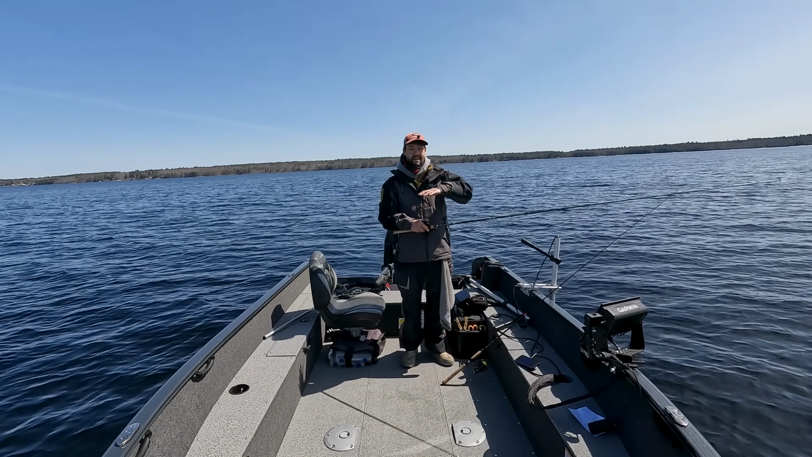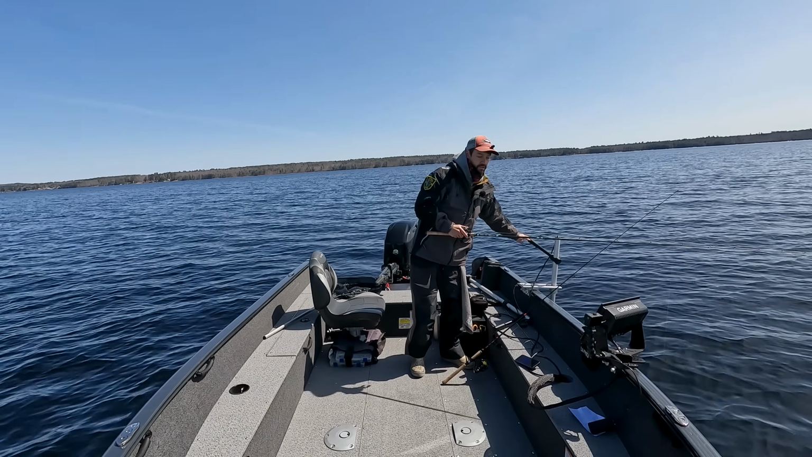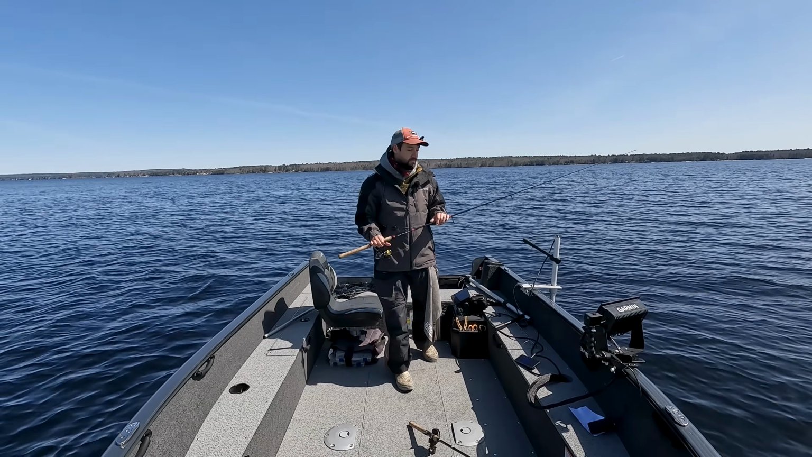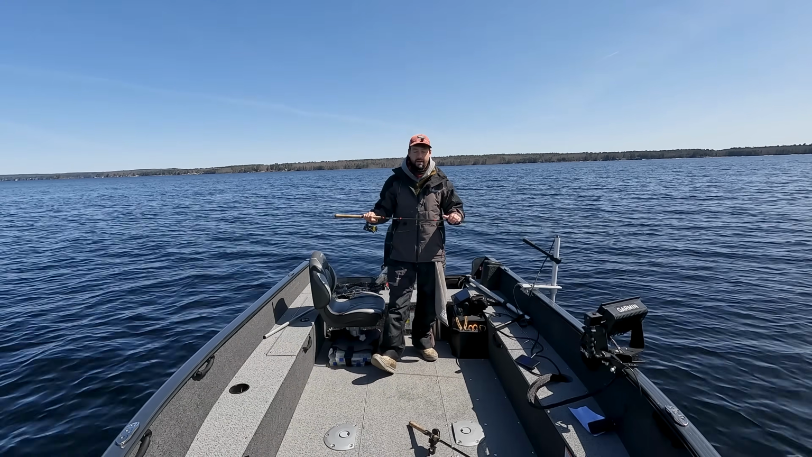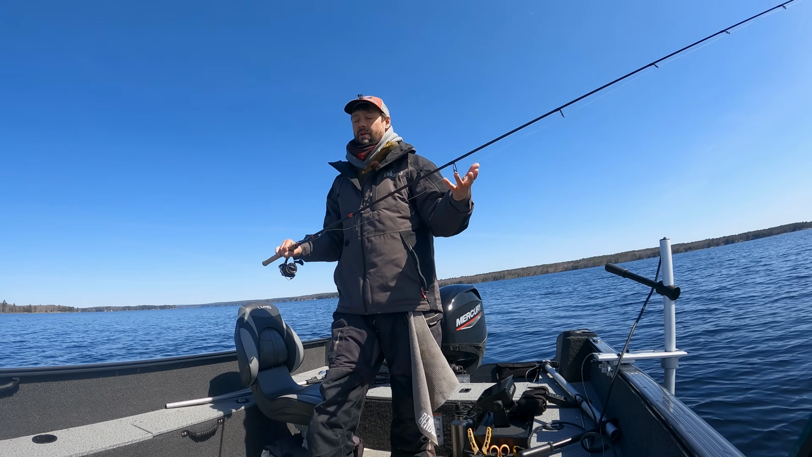They're not nesting anywhere this early in the spring. They are literally just looking for food. So find those birds, fish right around them. It's a really, really good spot. I learned that a couple years ago. I learned that from basically saltwater fishing, because you find the birds, you find the bait, you find the stripers.